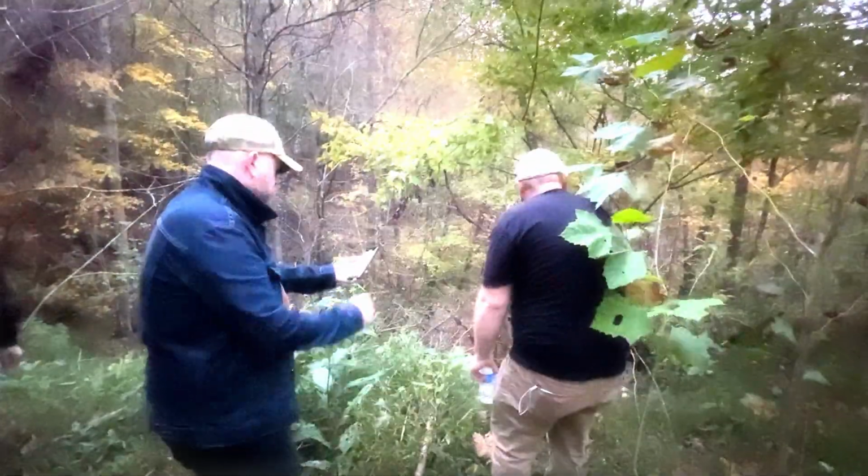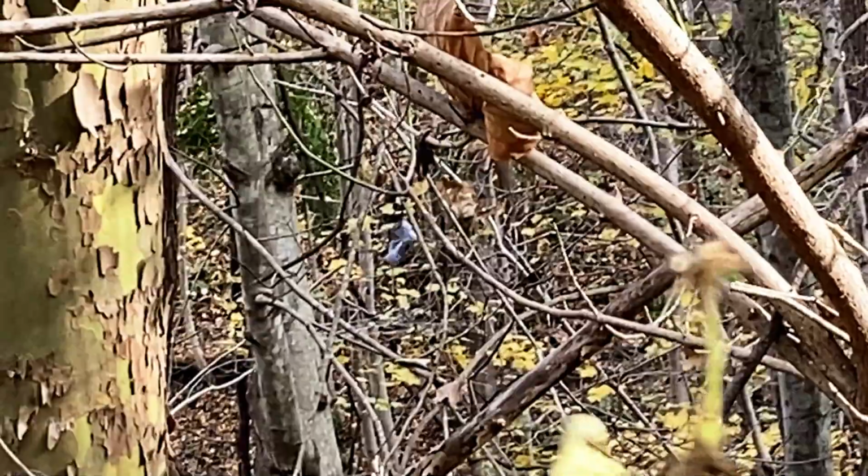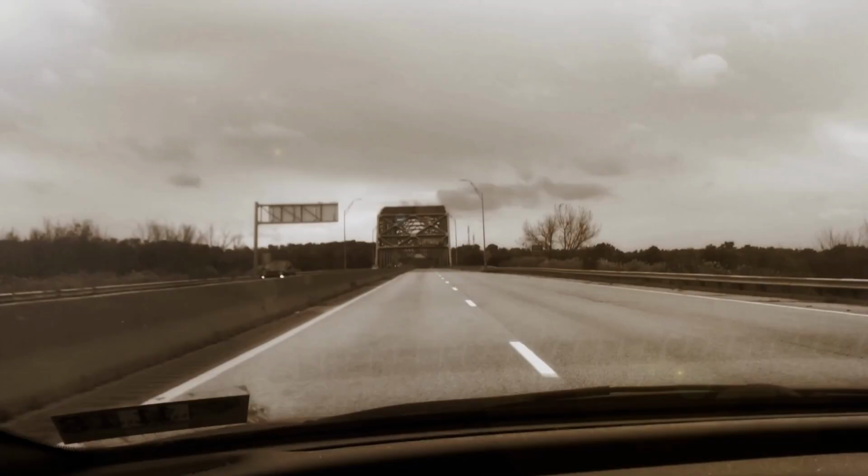Last time on Wild and Weird Investigations. Yeah, there's no way a person could get down there at night. I mean, this is going straight down. The slopes are too steep. At the time of night you were there, there should have been somebody down there with a light on. All right, so that's the tree. I think it was awful close to you then.